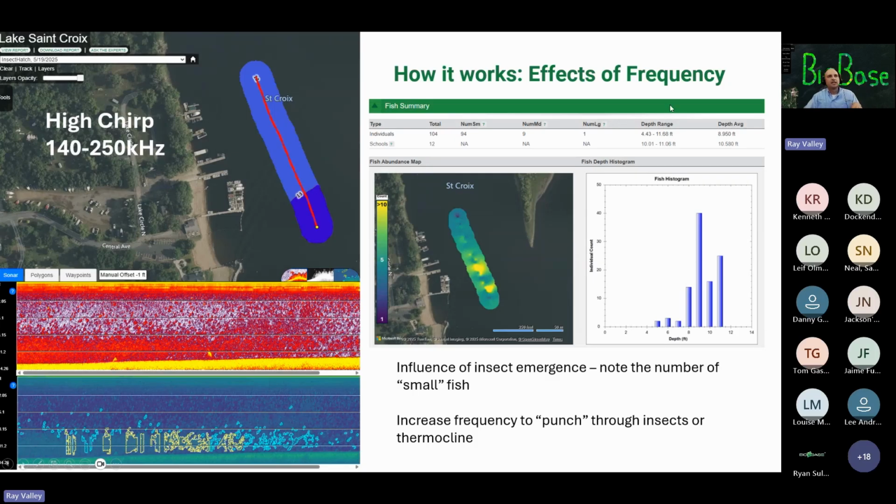Using the high chirp, we sampled 104 individuals. Almost all of those were in that small category. Again, they're probably insects of some sort. Medium, we had 9, and then there was 1 large guy, which was probably this guy right here.